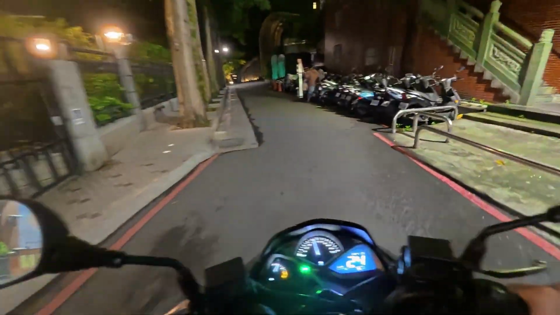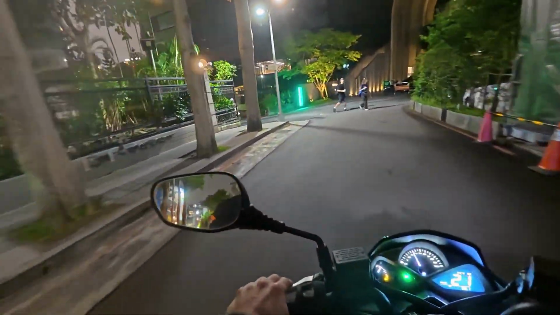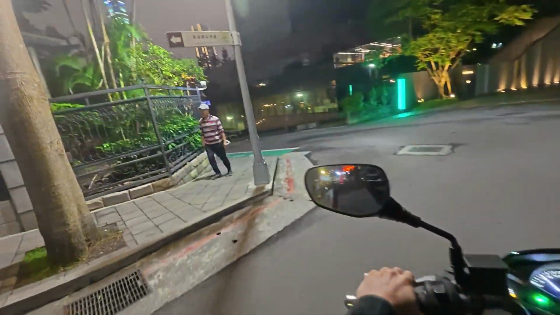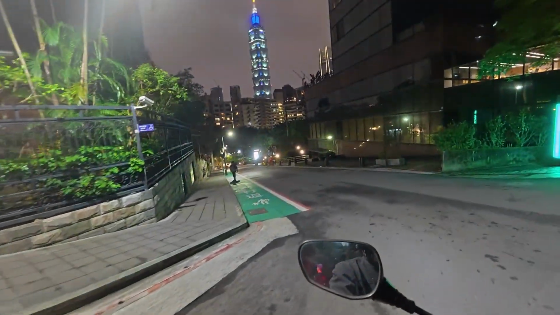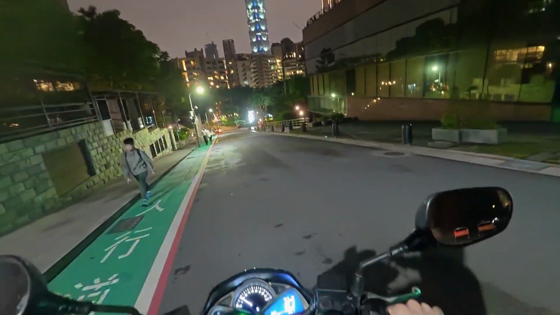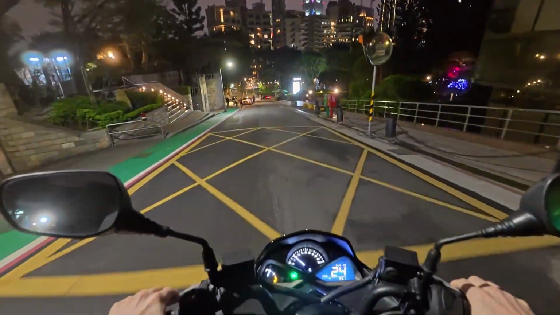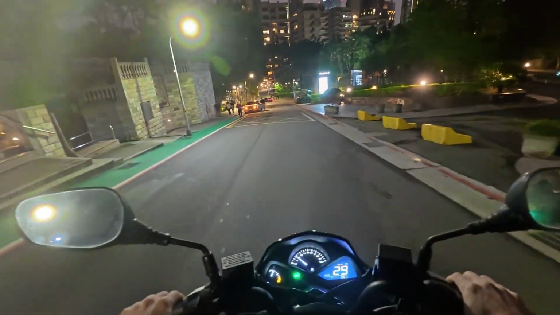But yeah, I'm going to look for some parking spot, and then oh, here's probably also good. Yeah, man, I love this building. It looks so good. Most famous building in Taiwan, probably.